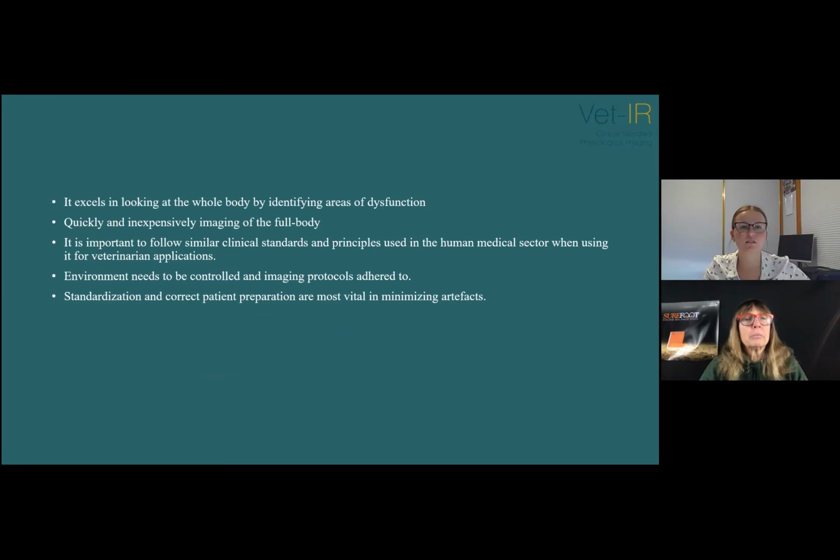So the specificity and sensitivity of IR imaging is limited for some conditions. However, following on from the case that we just looked at, you can see how it would excel in looking at the whole body by identifying areas of dysfunction, accurately pinpointing musculoskeletal inflammation and injuries in areas that do require further investigation. So being able to quickly and inexpensively scan the whole body speeds up the diagnostic process, allowing for training schedules and treatment to start.